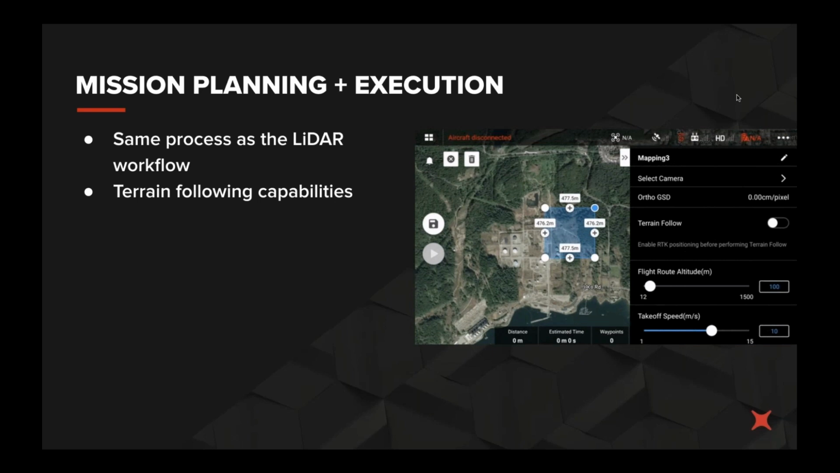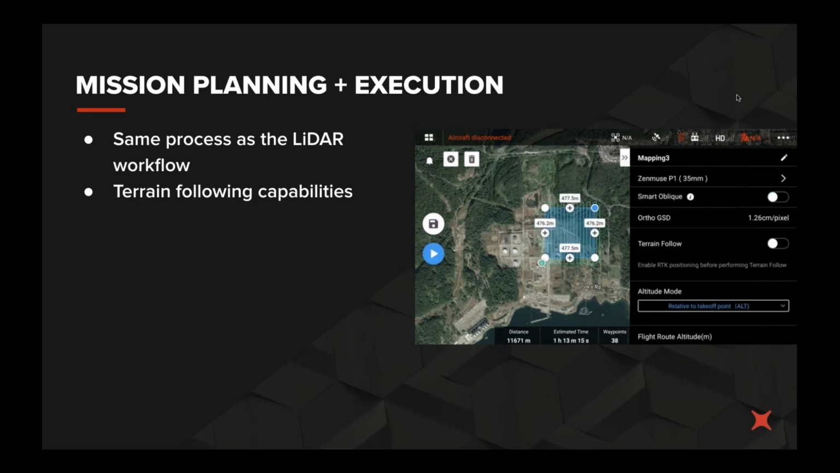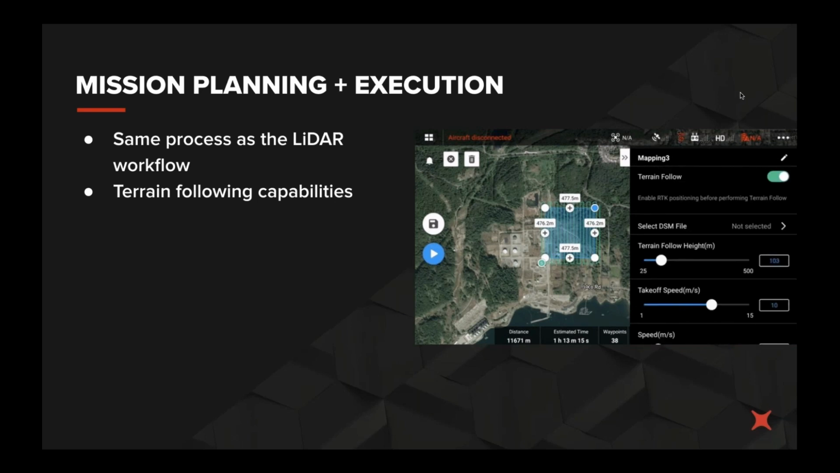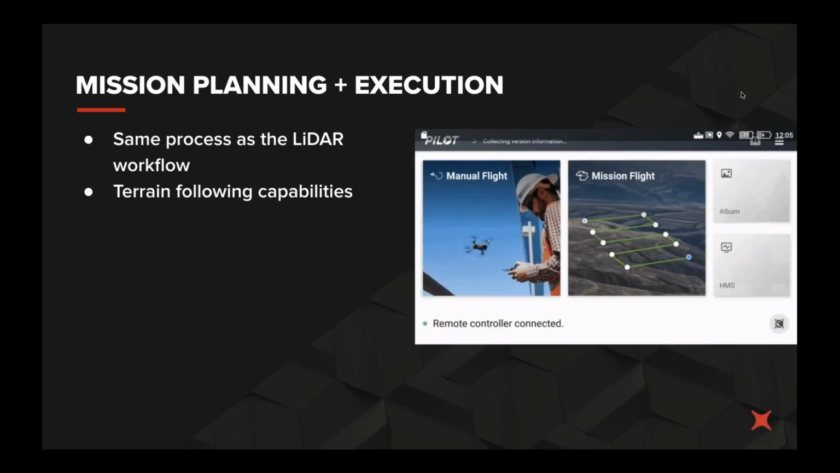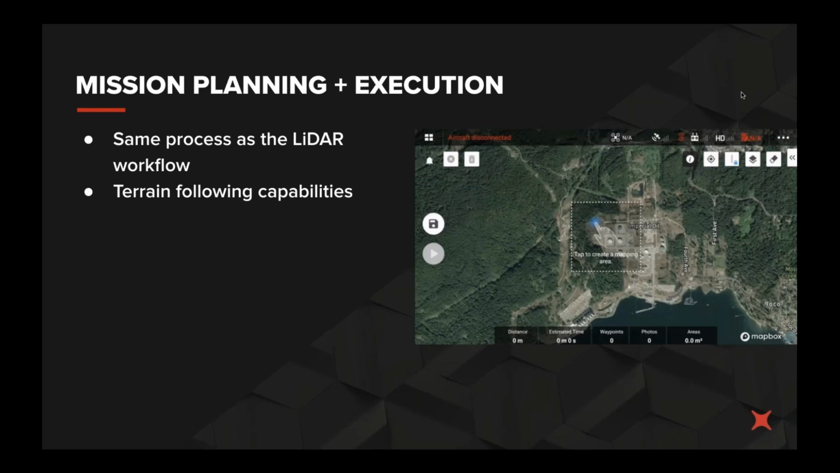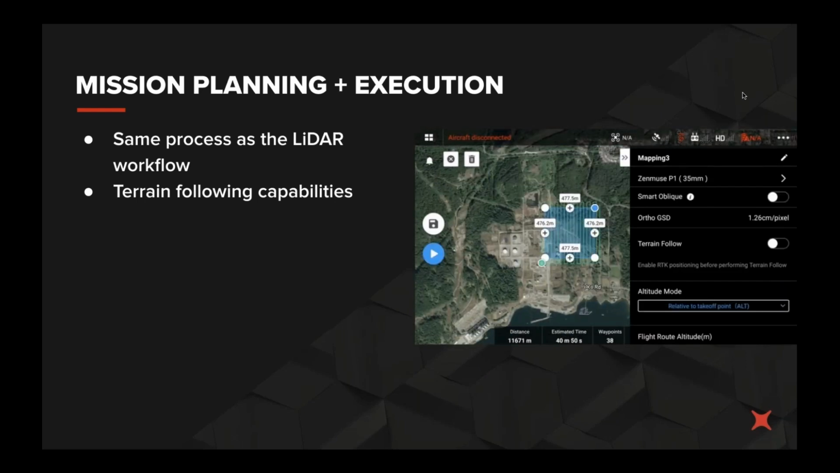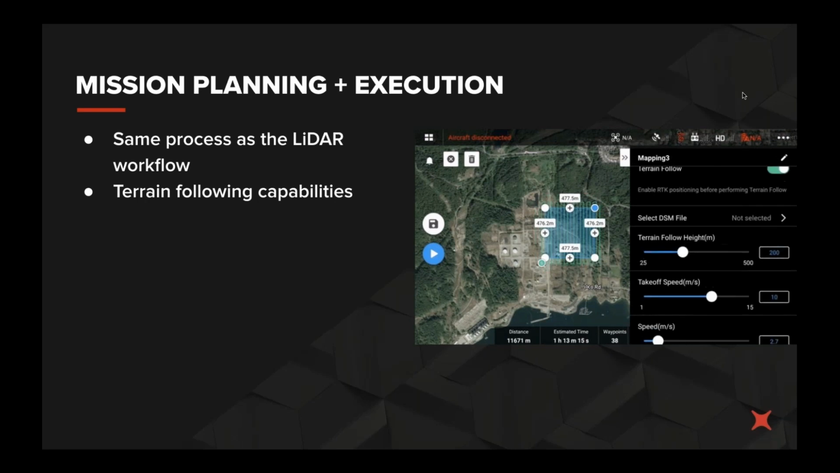I think the SRTM model is accurate to about 30 meters. You can also use any other DEM or DSM model that you may already have, whether that's a LiDAR model that's been previously picked up or a photogrammetry model. That can really easily be uploaded onto the controller, and it's literally a case of just selecting the file and it'll be uploaded.